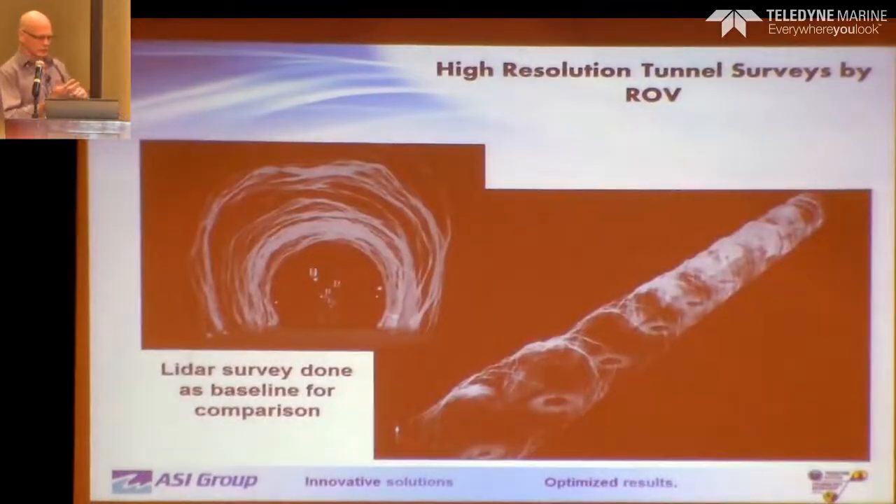So now we've worked with sonar systems, collecting point clouds. We've worked with LiDAR systems. Now we've been asked to compare a LiDAR survey with a survey to be done underwater. Now they're starting to push things. And as mentioned, we're a little bit ahead of our time, but we certainly appreciate a challenge.